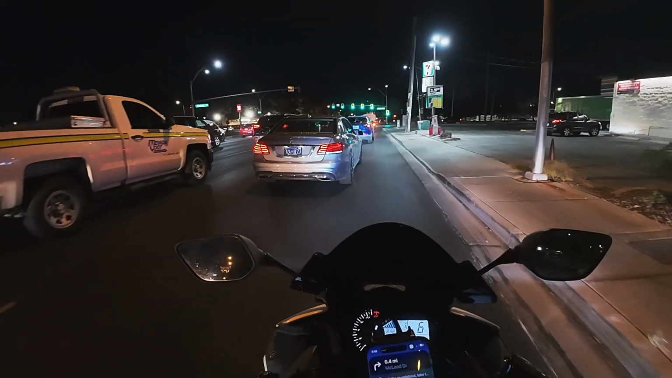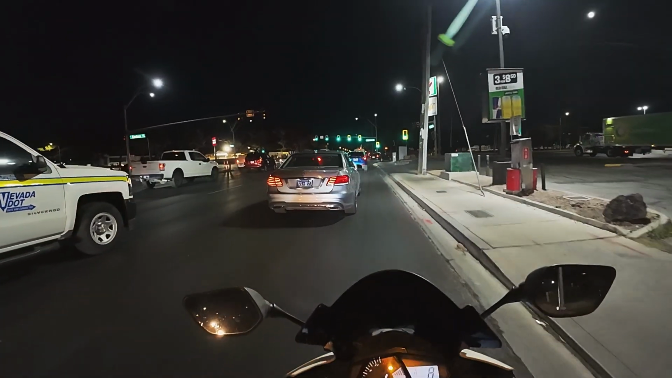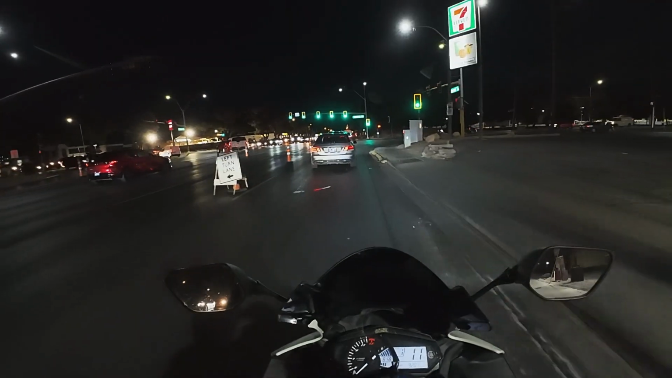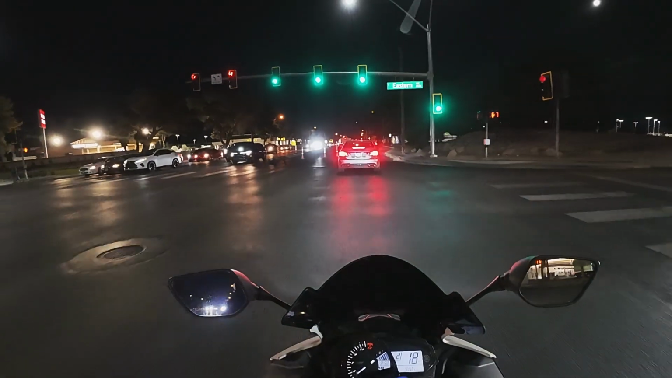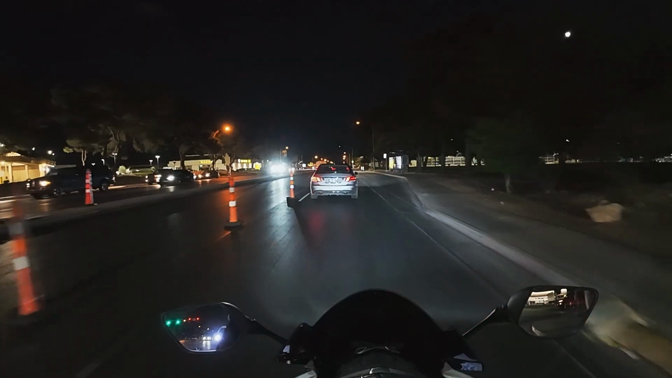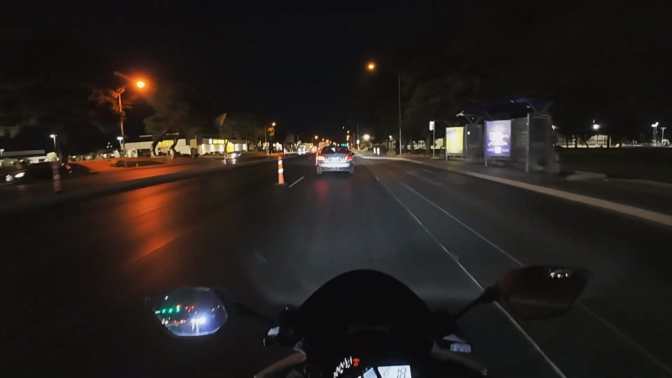Starting from a stop also scares me, low key. I don't want to stall my bike, and I feel like I'd get hella embarrassed if I did. So I'm being super conscious and trying to make sure that I let off smoothly, go through the friction zone, all that kind of stuff.